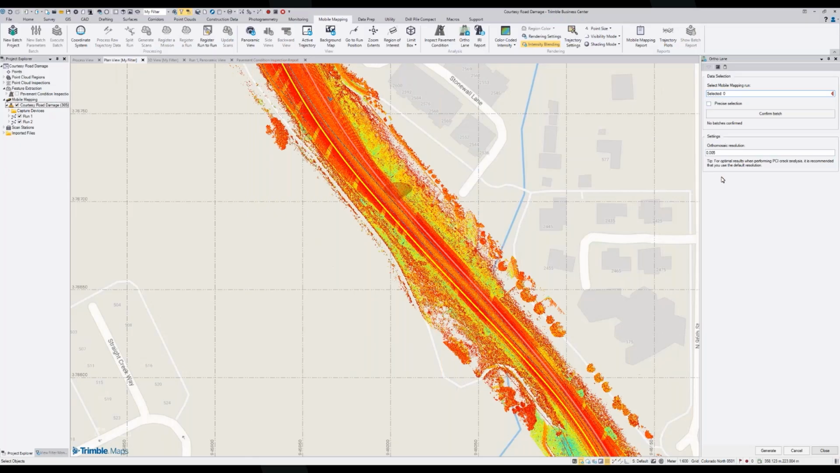The orthomosaic resolution, we are currently running 5 millimeters. You can generate smaller than that in some cases if you're just wanting to use the ortholane for other use cases, just maybe a background for a survey. You can also make a coarser, faster ortholane, but if the ortholane is going to be the input for your crack detection, we recommend leaving the default resolution there.